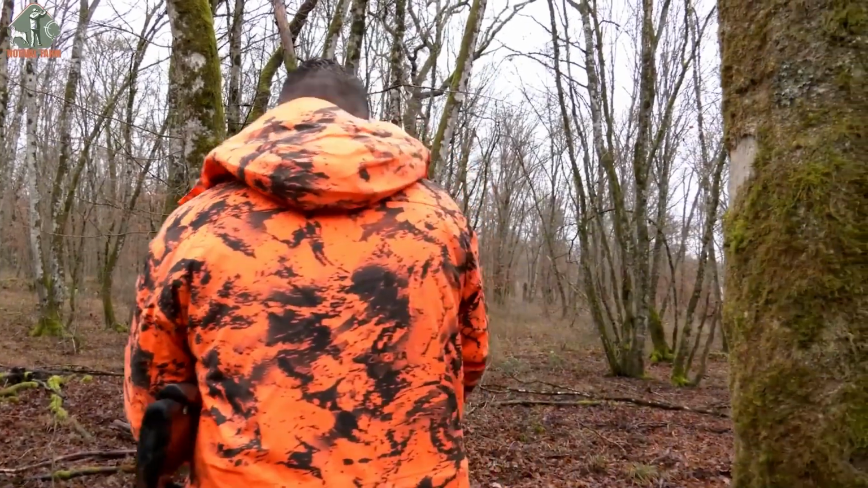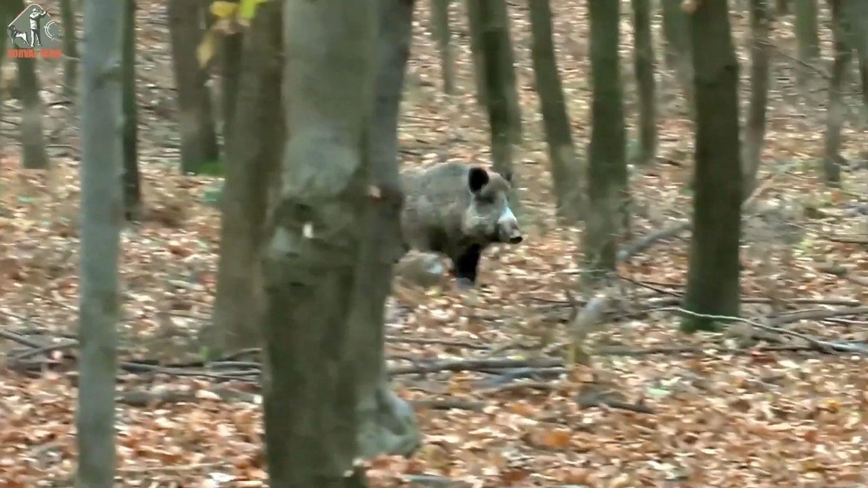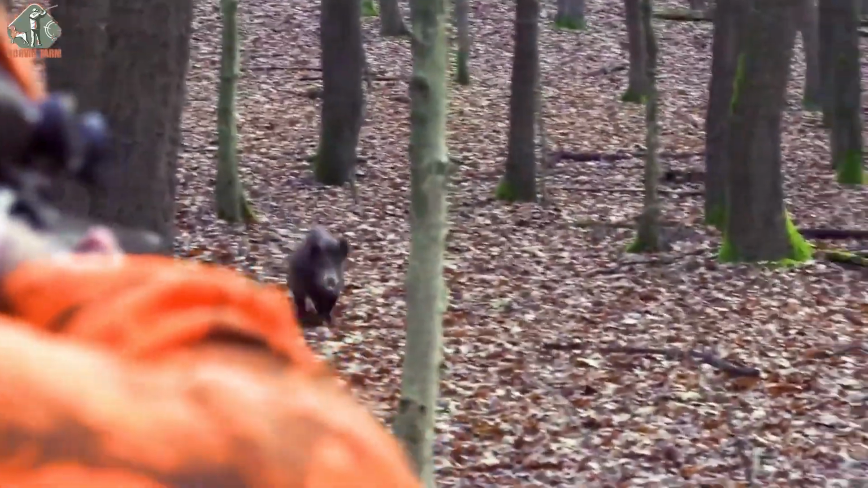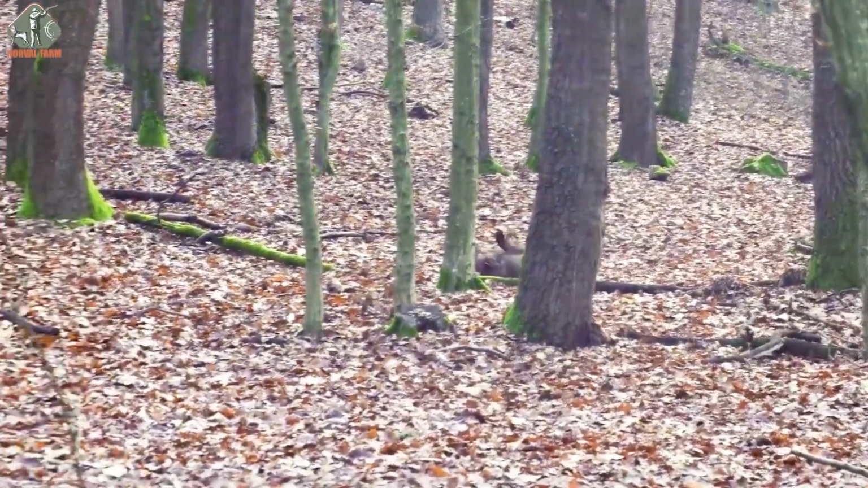Still in the same ambush position, I was presented with another chance to take the shot. This time, a boar charged head-on toward me. Before it could veer away, I pulled the trigger. The animal had no chance of escaping.